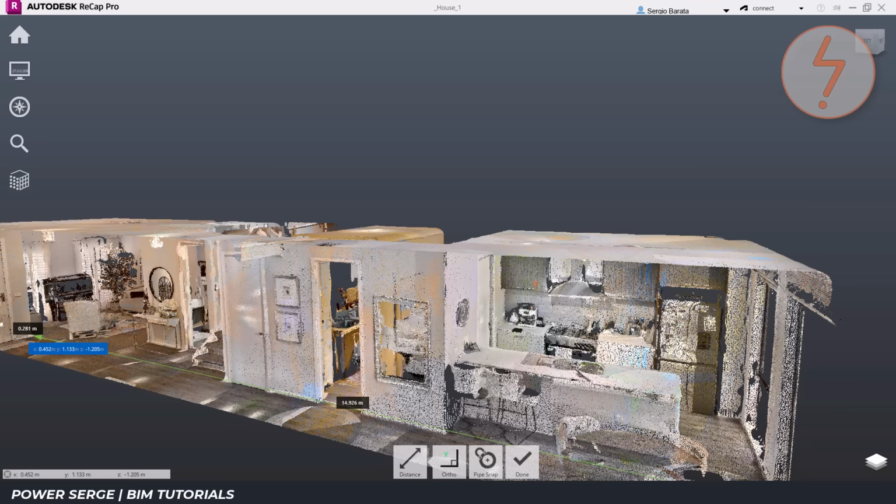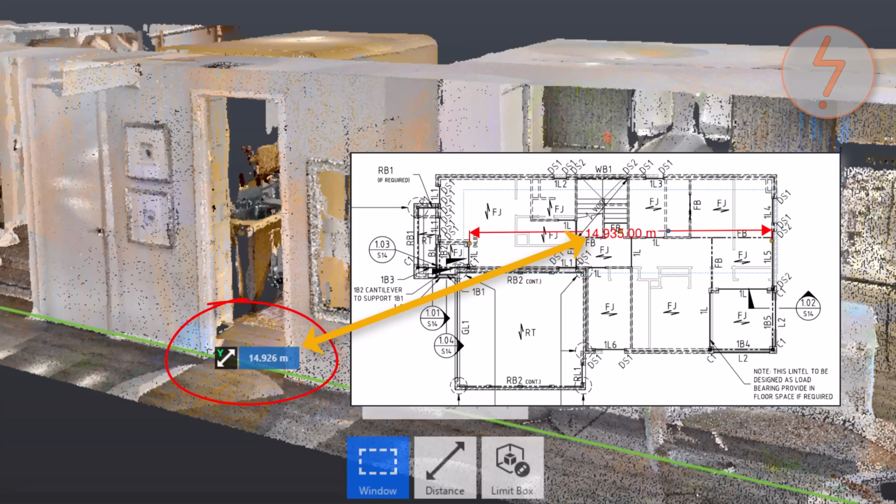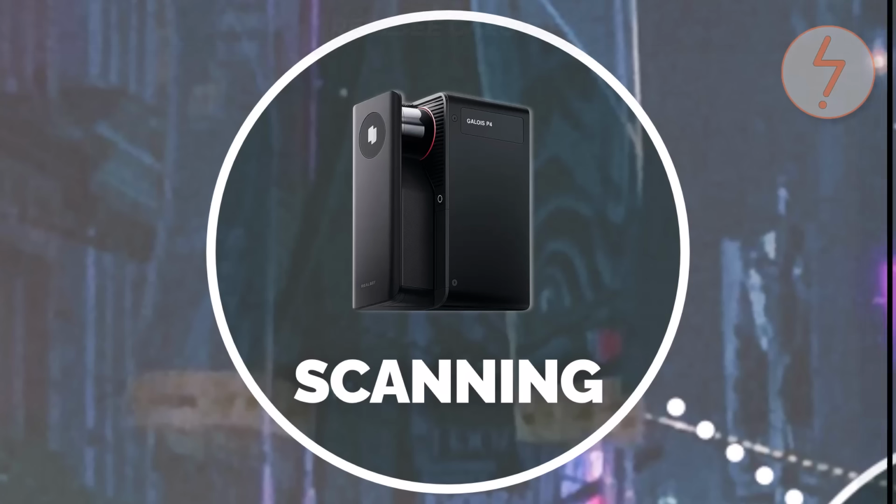The original construction drawings for my house show an overall building length of 14,935 millimeters. After scanning the property with the Realsee P4 and measuring the resulting point cloud in ReCap, the same dimension measured 14,926 millimeters. That's a difference of just 9 millimeters across almost 15 meters of building length. So how does the rest of the Scan-to-BIM workflow perform?